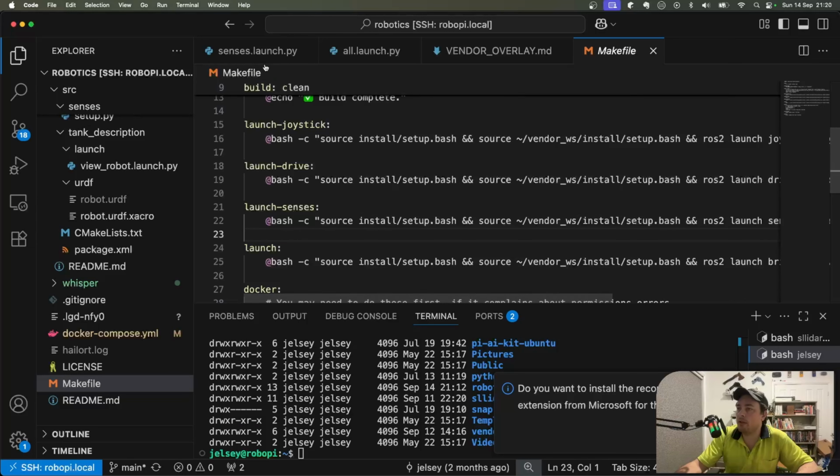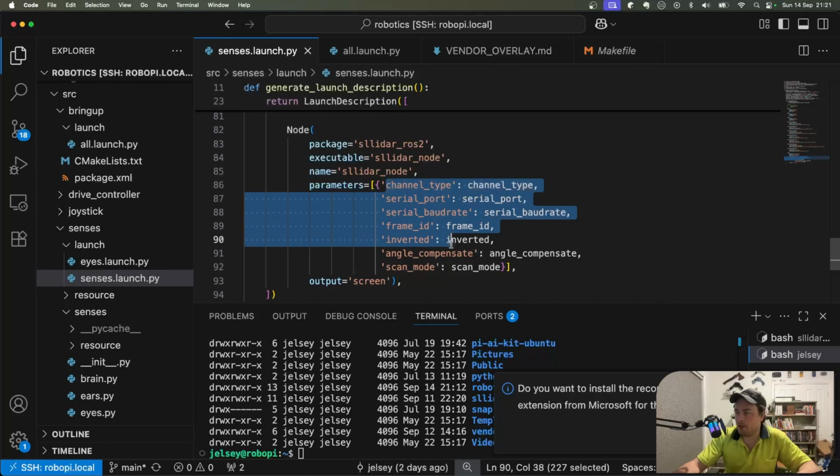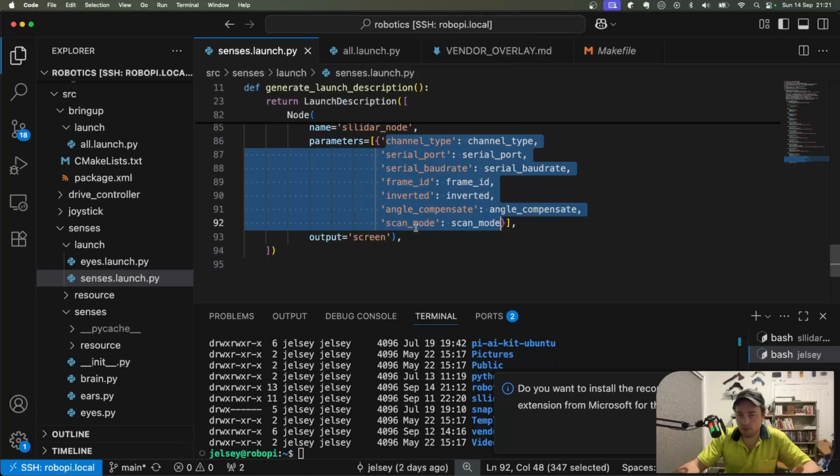So having a look at my node, I've got a package called sensors, and that just covers the camera, the microphone, the speaker, the LLM, you know, basically like human sensors, really. And I added in another node from the sllidar package, the sllidar node, and then these are the parameters. They're pretty much the same as the RPLIDAR parameters, I believe. So yeah, frame ID, scan mode, and so on. And then when I launch the sensors, it will launch this node and everything works.